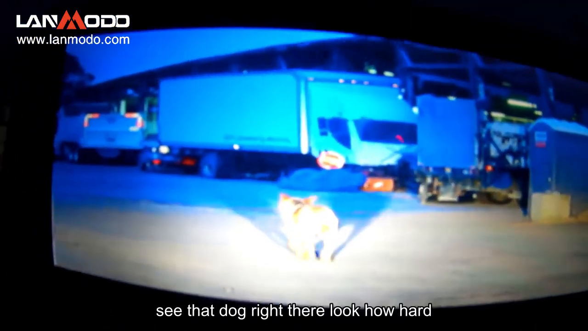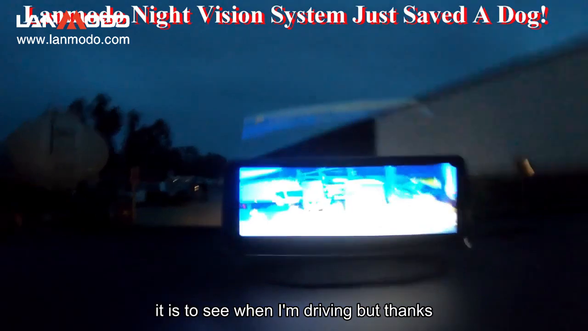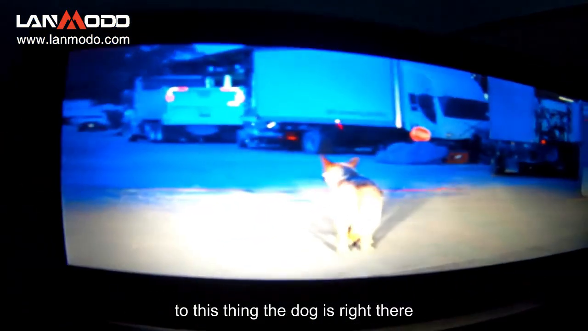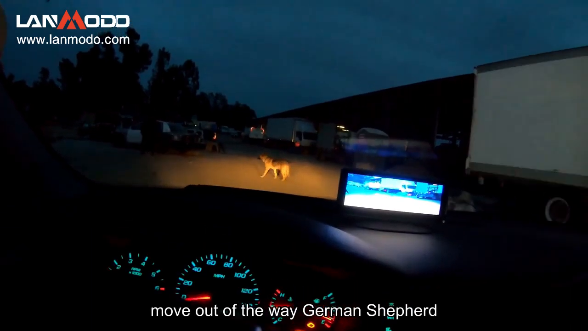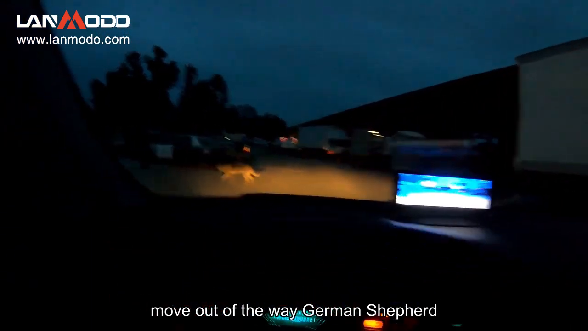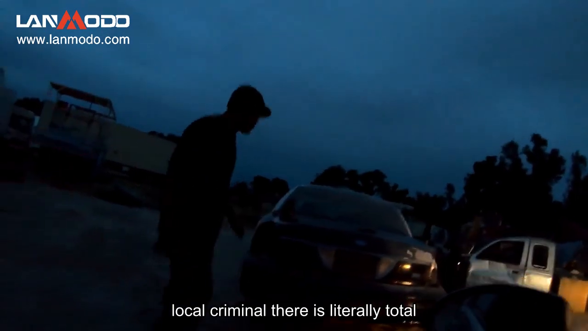Oh, you see that? You see that dog right there? Look how hard it is to see when I'm driving. But thanks to this thing, the dog is right there. Move out of the way, German Shepherd. The local criminal. What the hell? Hey, watch out, officer! Watch out!